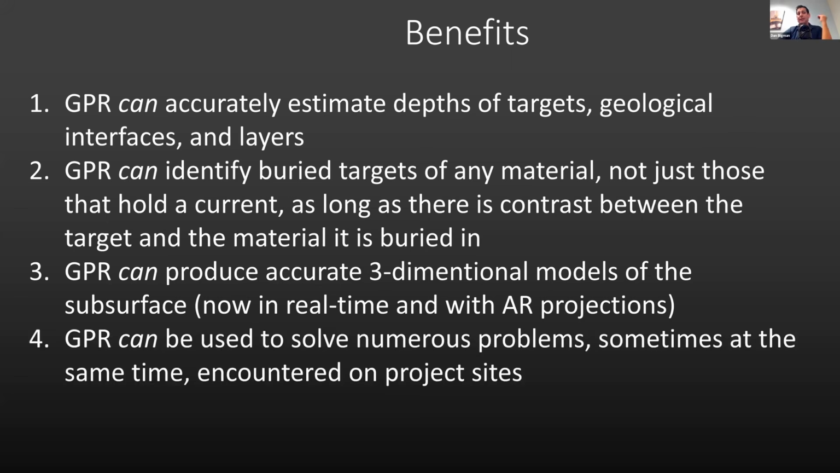Four, GPR can be used to solve numerous problems, sometimes at the same time, encountered on project sites. It can potentially be used to identify cover depth, mark out the locations of reinforcements, identify a buried conduit, estimate thickness of the slab, evaluate a pipe that's below the slab itself. There's a variety of things. Identify debonding of the slab from the soil in certain areas. There's a lot of opportunity to solve multiple problems with that single data set. We've come across that many times, and that's why I say it's such a dynamic tool.